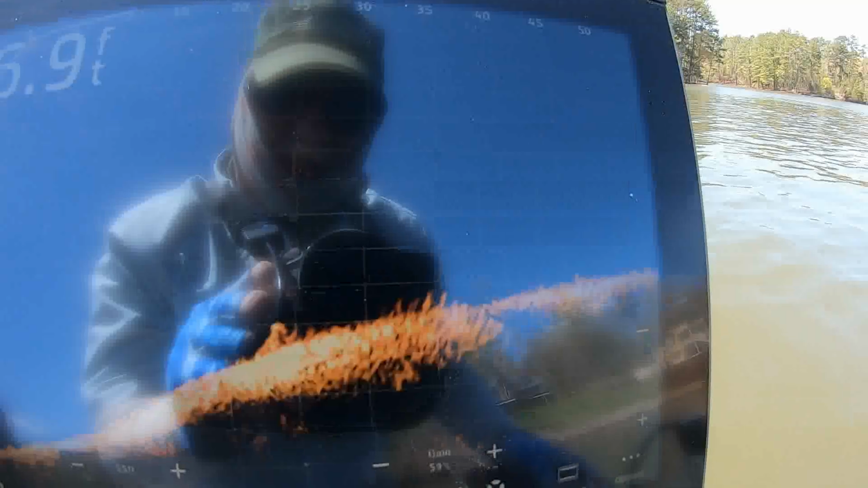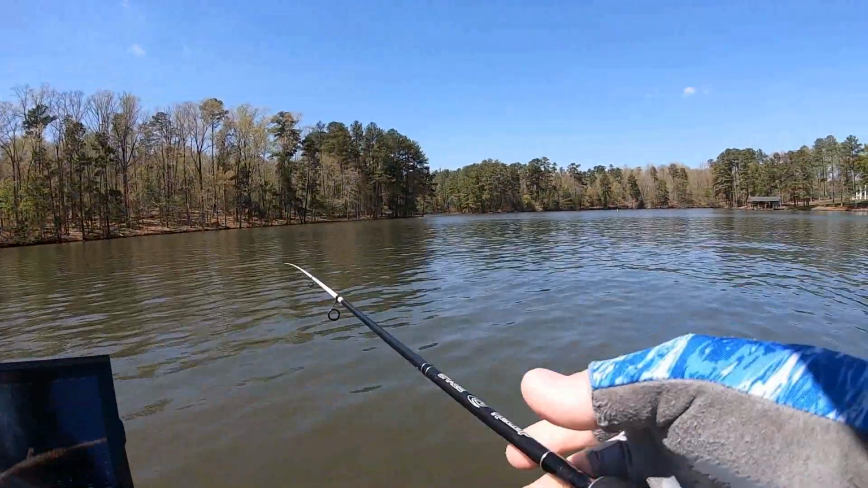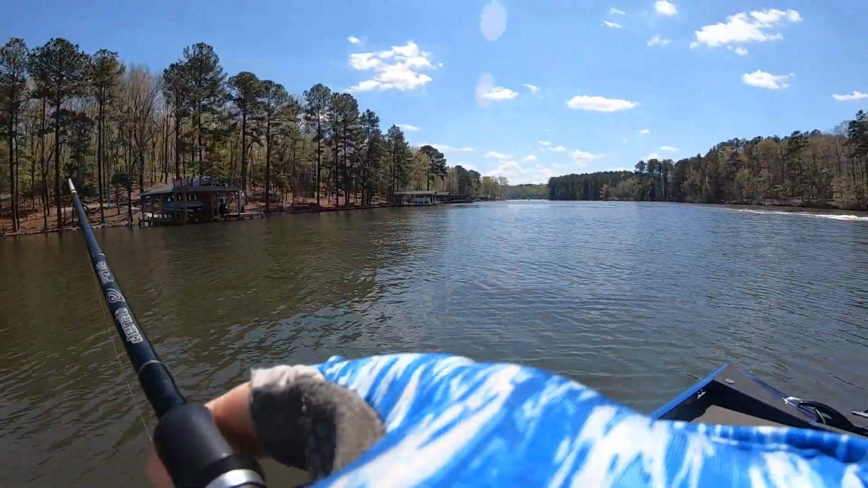All right, guys, right there's where they were. See the stump? There's not a fish there now. I threw over there, bait got down close to them, started reeling the bait. They all took off, all of them. All right, guys, this fish was in open water.